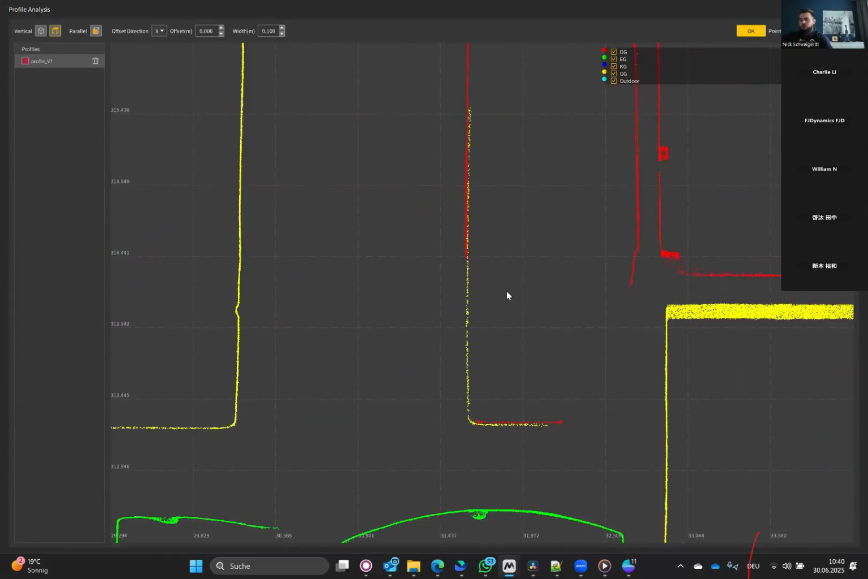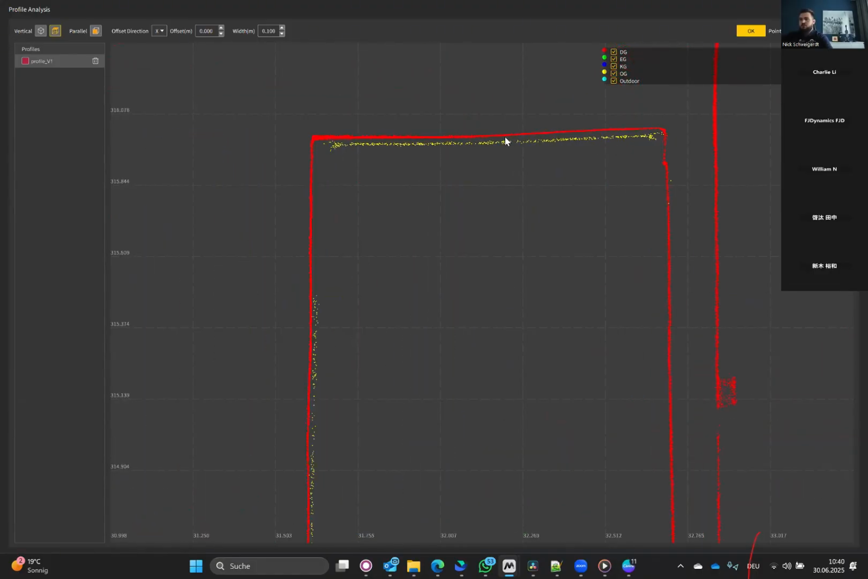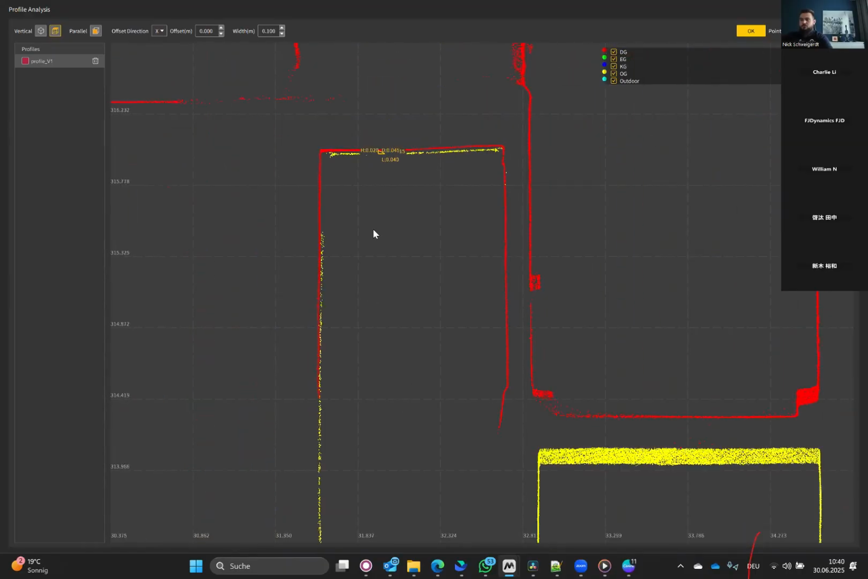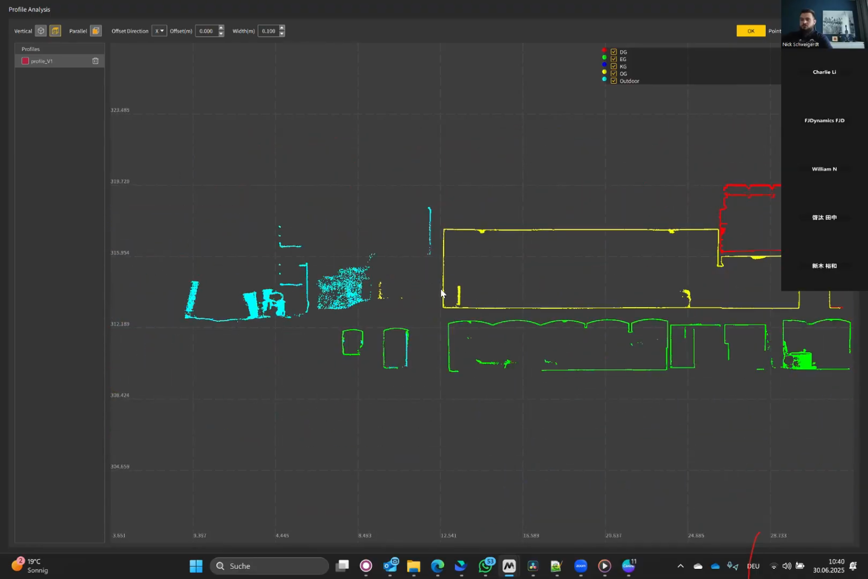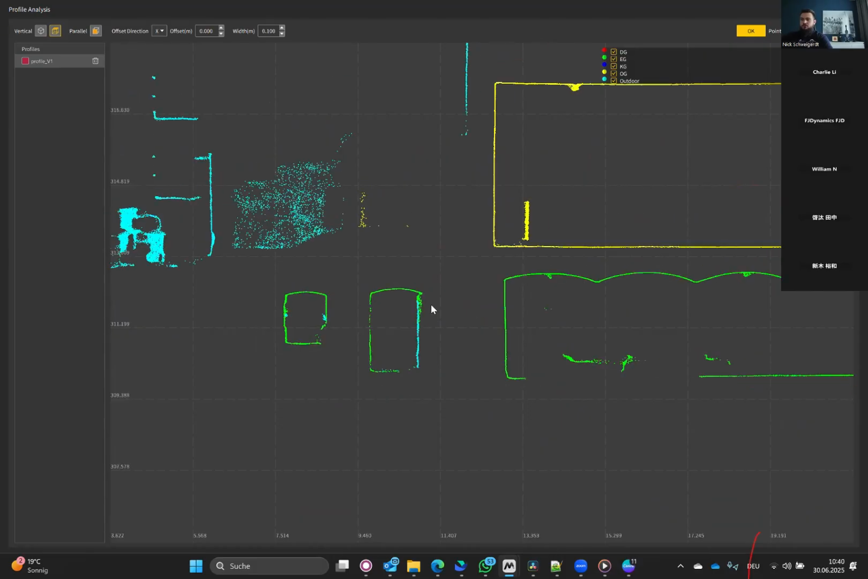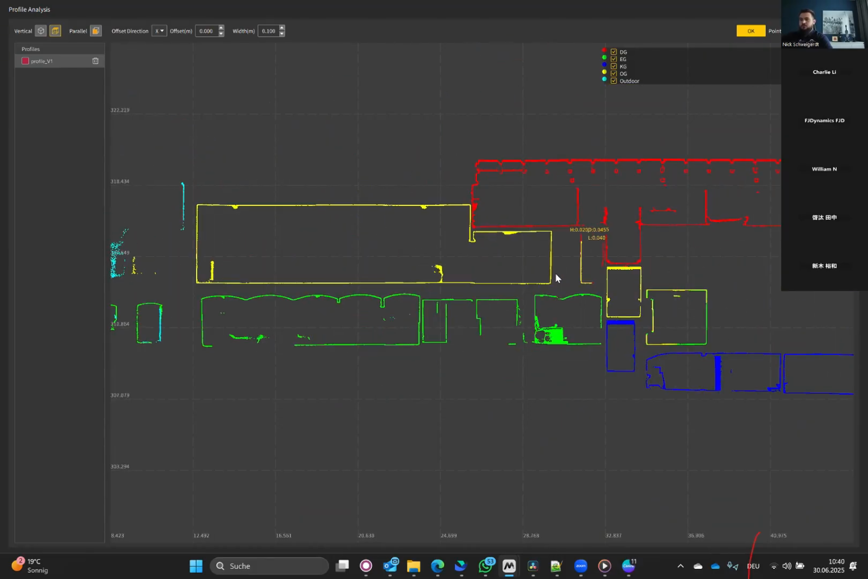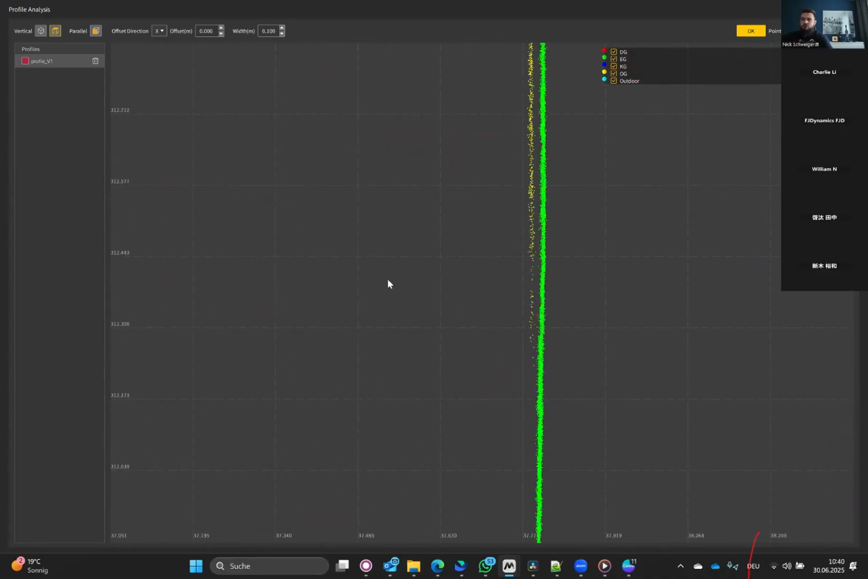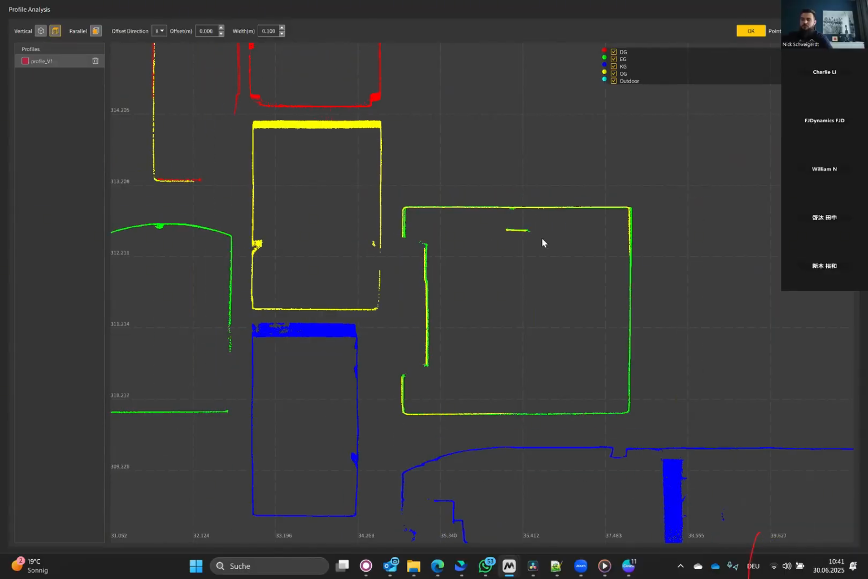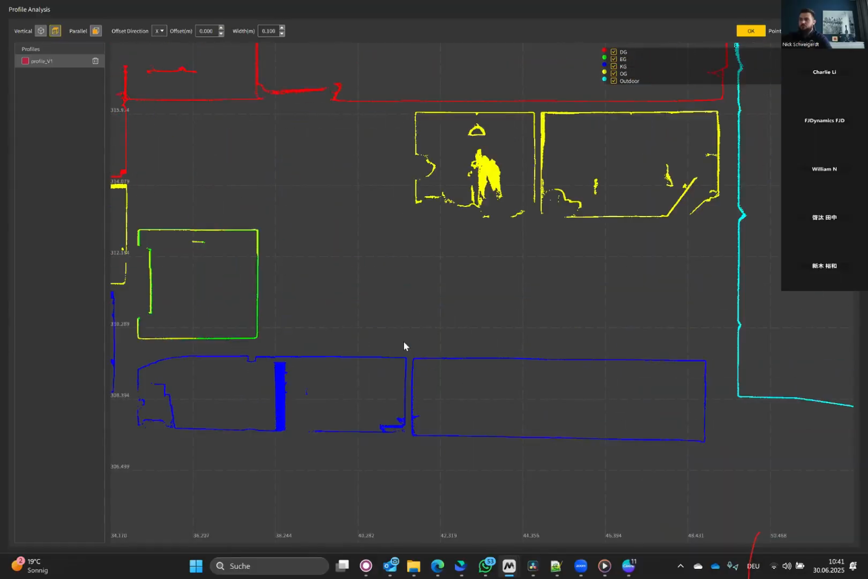So here you see still some double layers because I didn't delete them. So this is the second floor and the third floor. What do we have here? 2 centimeters. It's fine for this use case. This one is aligning well. And we don't have any other double layers. So here we have one more. Maybe these points are being captured from the inside or from the outside through a window. It's also a possibility.